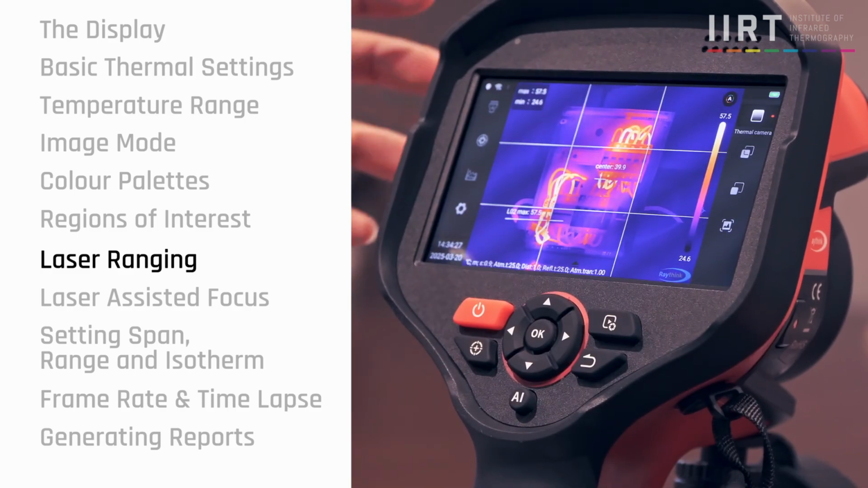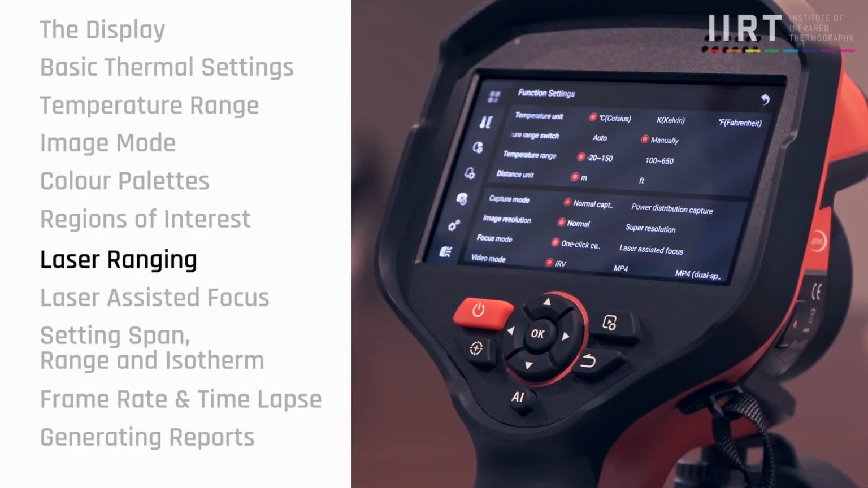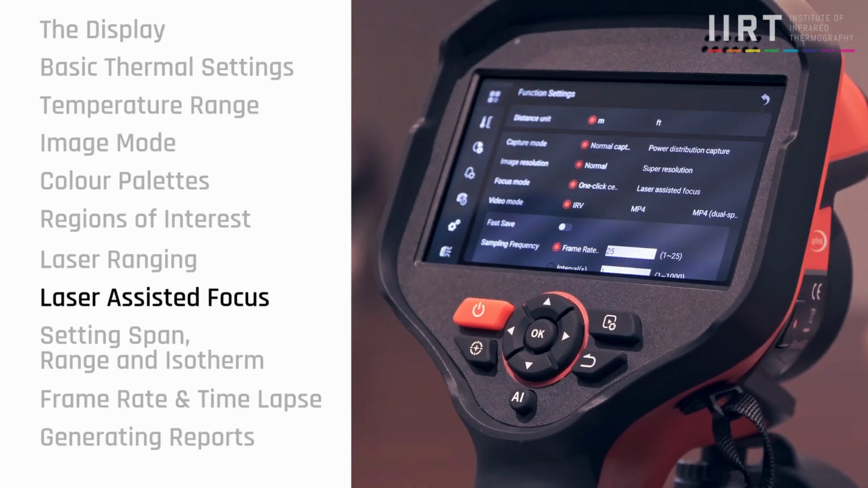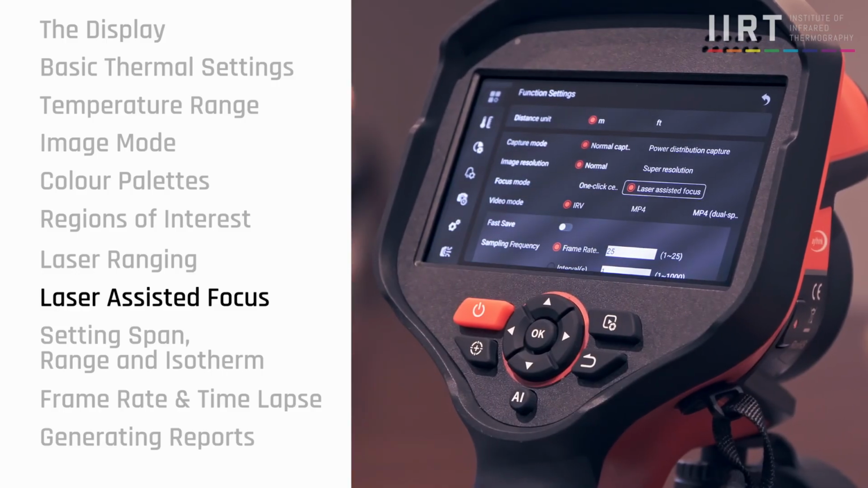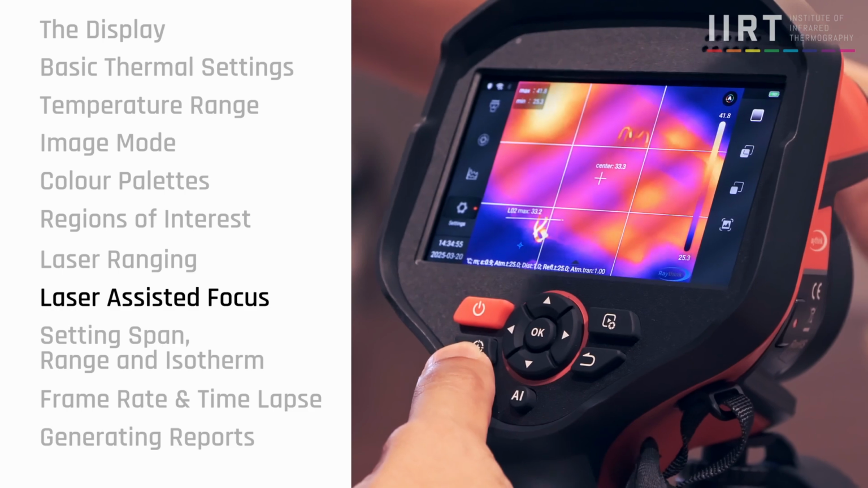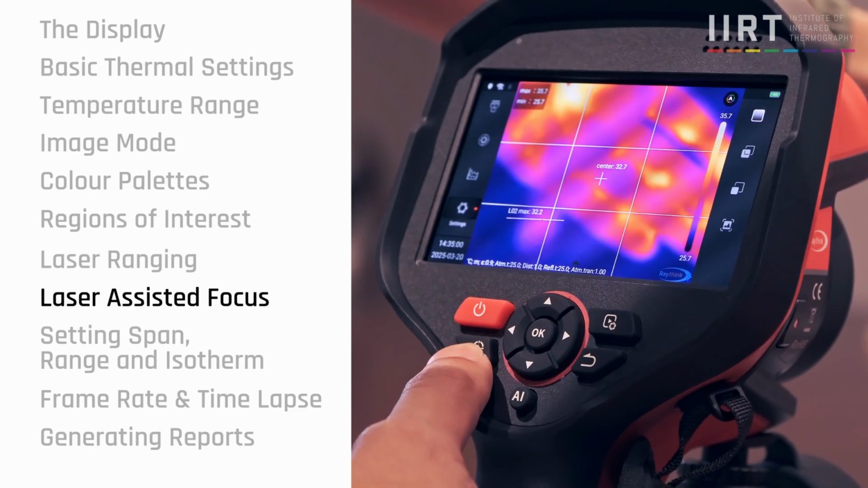Cool. So other than that, there is a lot of things over here that we can change. Of course, like the temperature units, the temperature range, and also I want to bring focus to this focusing mode. There is this one-click contrast, and there is another one which is the laser assisted focus. If I were to change to the laser assisted focus, when I do the focusing, it will be based on my hand, different distance.